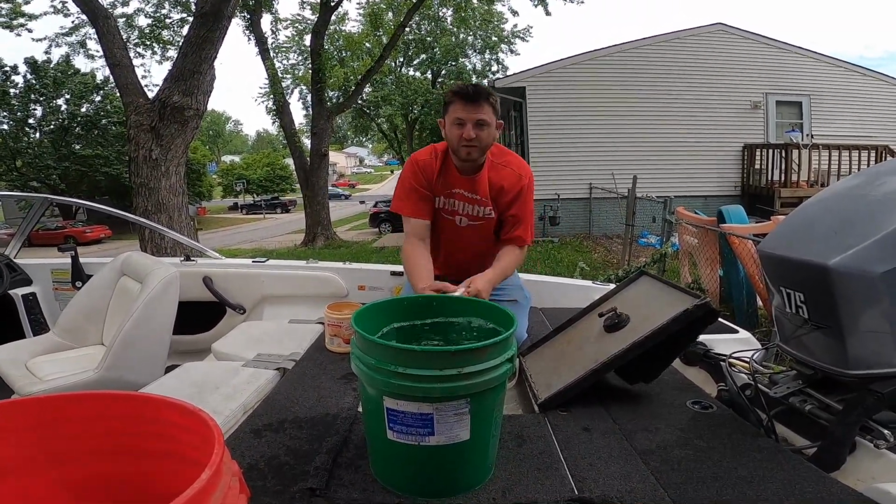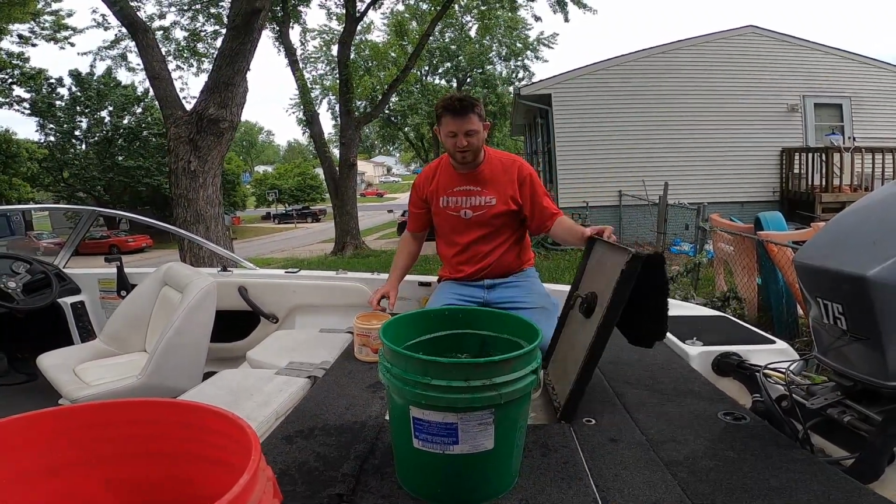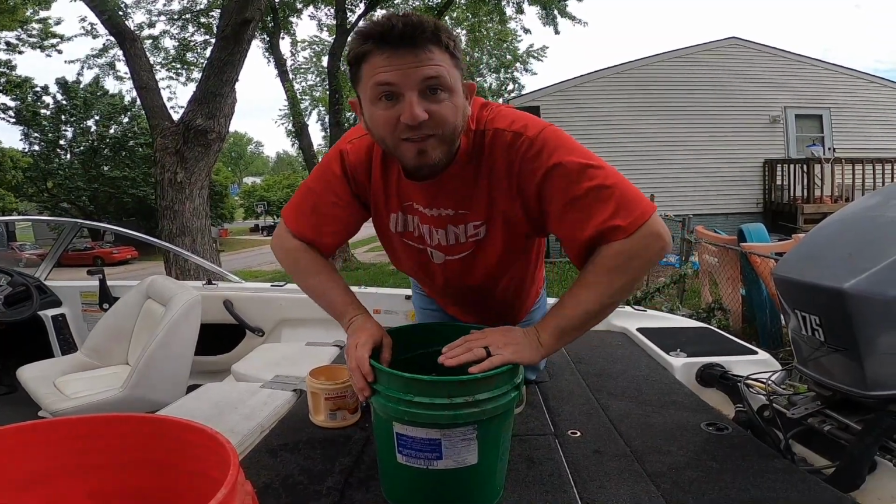34, 35, 36, 37, and there you have it. 37 crappie. Not a bad day out at Smithville Lake, right? No. Wow, 37 crappie, not a bad day out at the lake. I sure had a whole lot of fun, but we got some good ones today. We got a mess of fish to eat. I had a great time. I hope you did too.